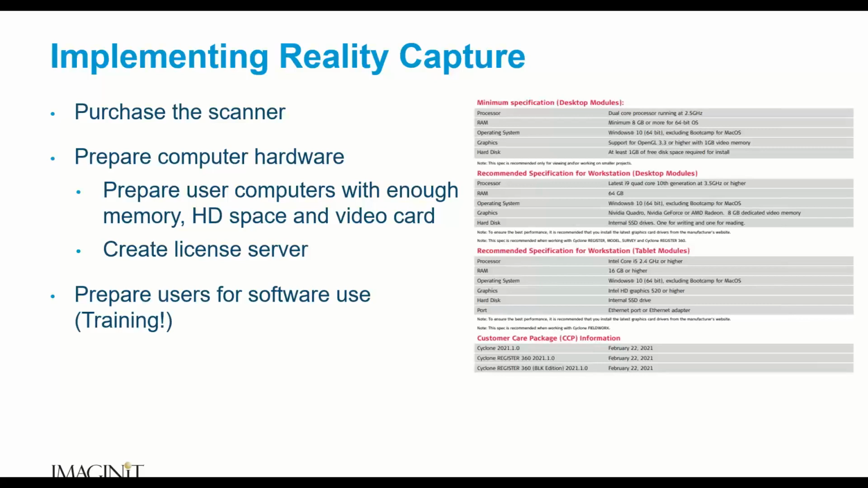Okay? And so the last thing I'll say here about implementing reality capture, do yourself a favor and prepare your users for software use. Training. Give your sales rep here at IMAGINiT a call and definitely look into getting trained on this software. There's nothing more frustrating than not understanding why the software won't do what you want it to do, and then realizing, oh, it's because I didn't know about a setting in the software.